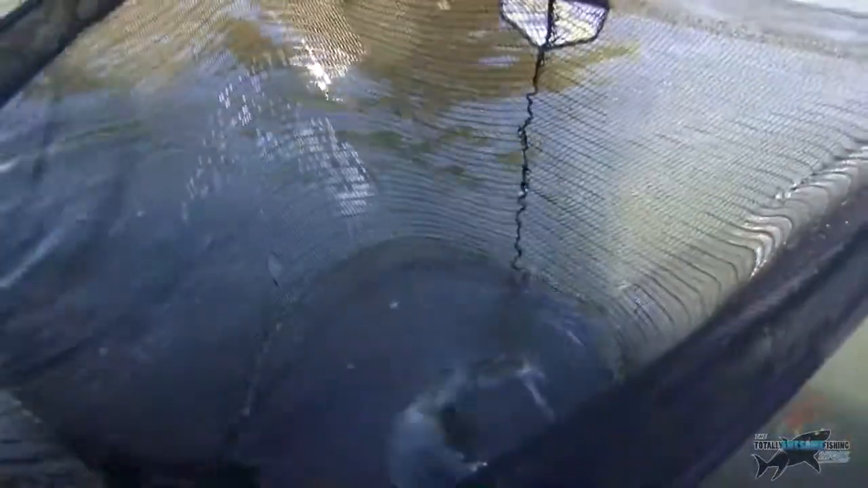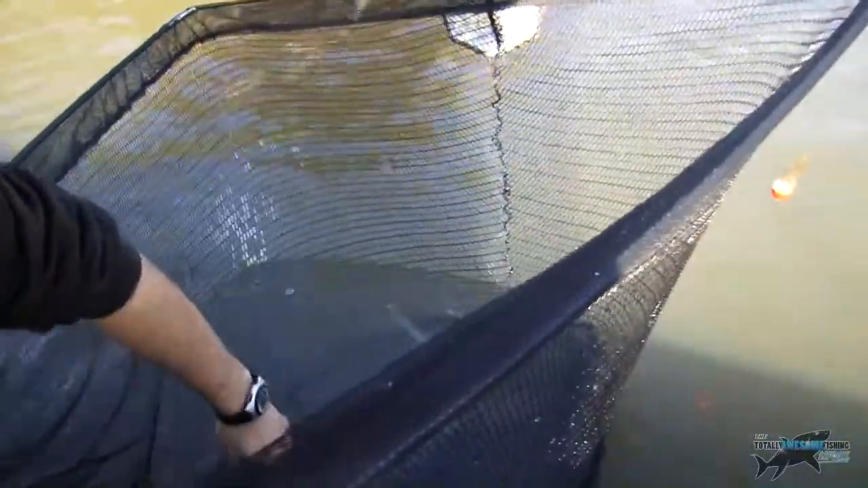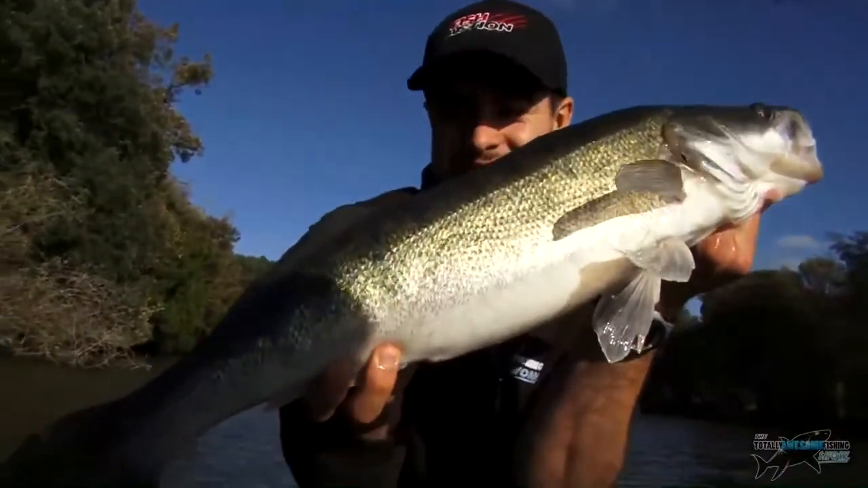Look at that, fellas. In the net. My first ever Zander. I've never seen one in real life, let alone caught one. I'm going to get it on the unhooking mat. Yeah, he looks decent. And let's show you guys, and we'll get it weighed as well. A totally awesome Zander, folks.